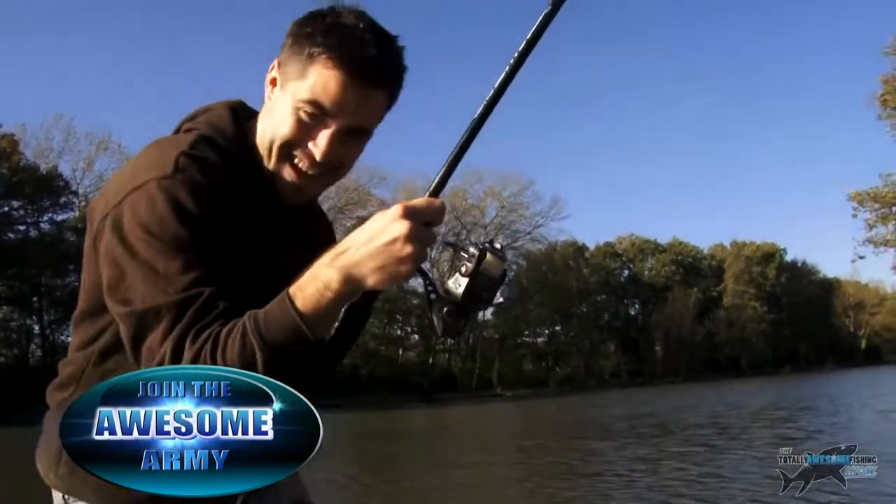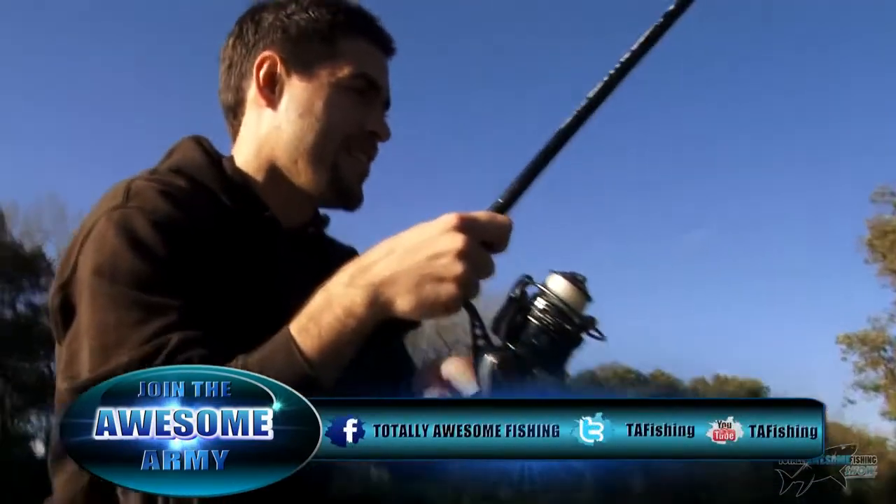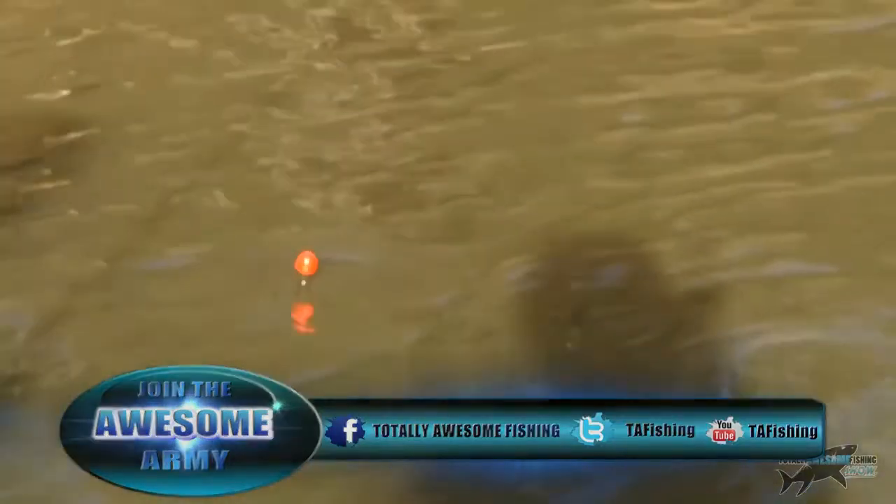Where's the net? We've got nothing organised. We're doing the echo. He's already here. I want to see what it is. There's the float, guys. Something's definitely on there. What is this fish? Could it be a Zander? Well, not that easy, surely. Oh, give me the... I've got no net.